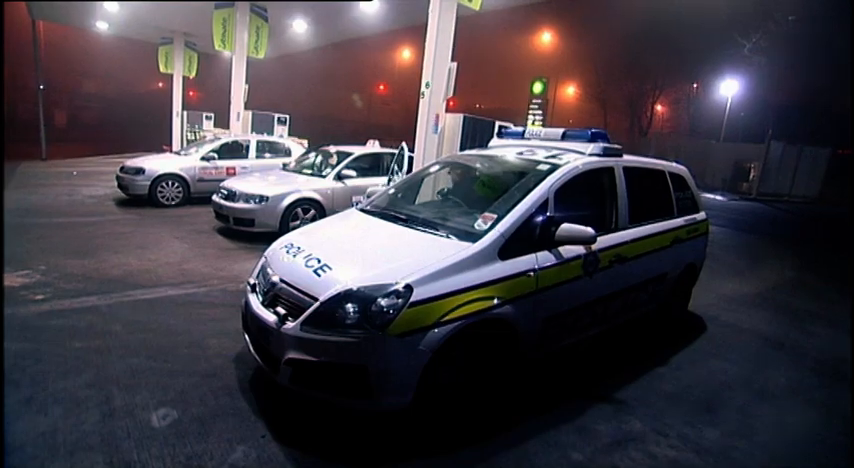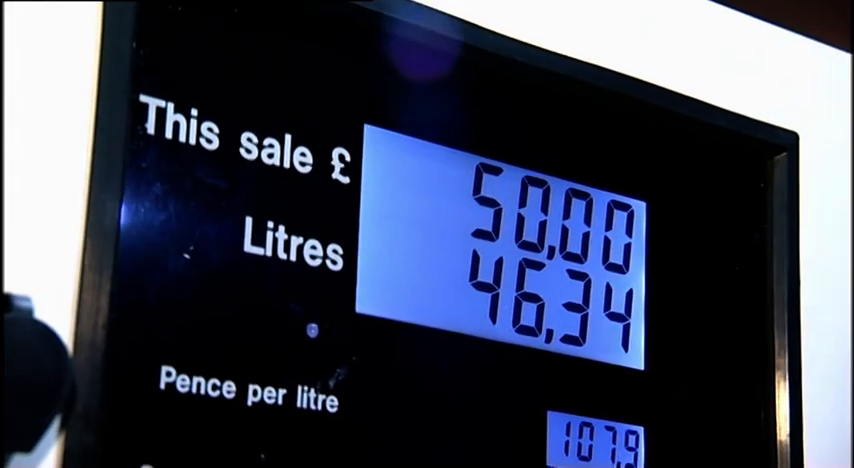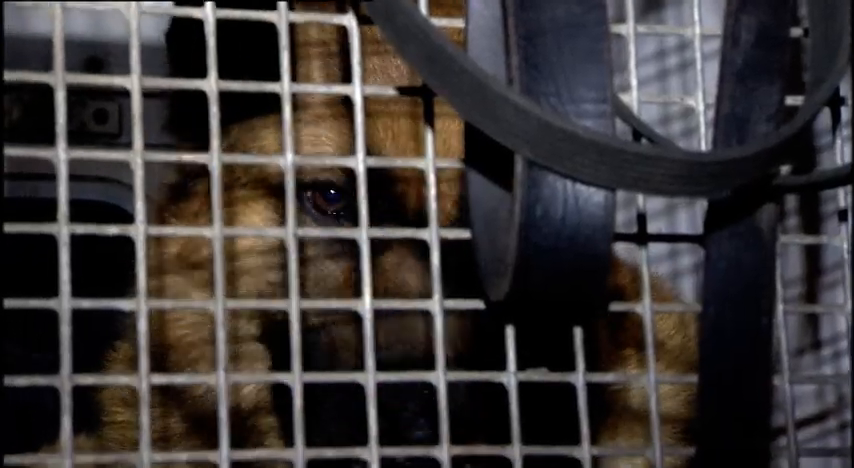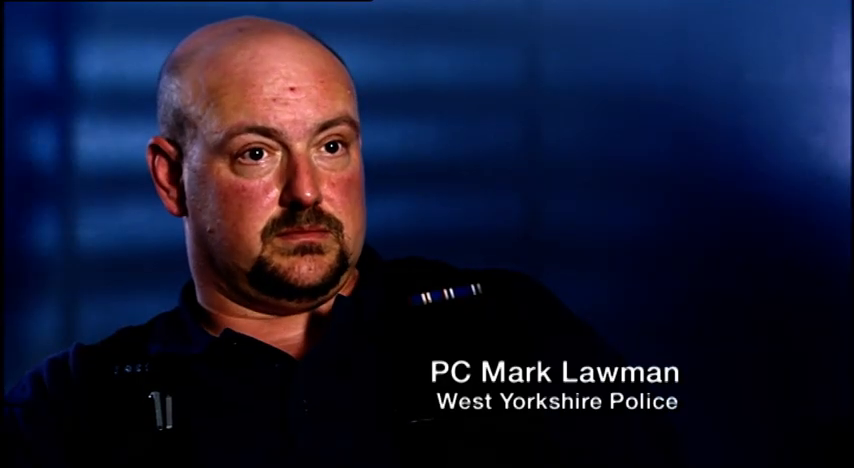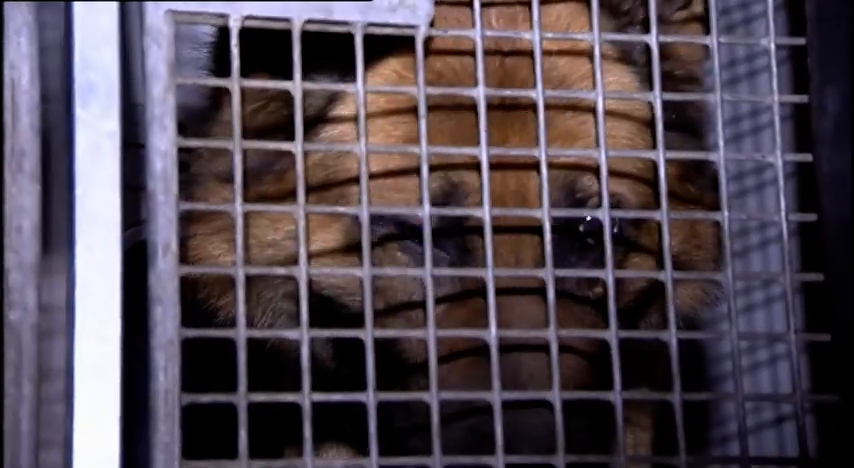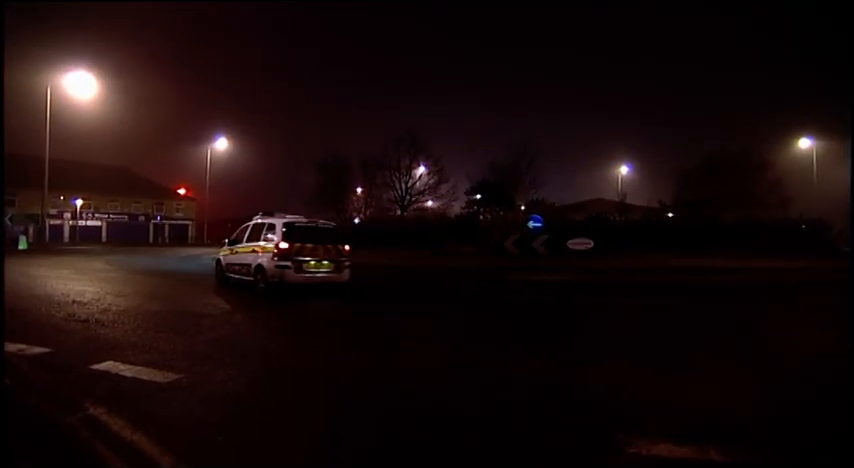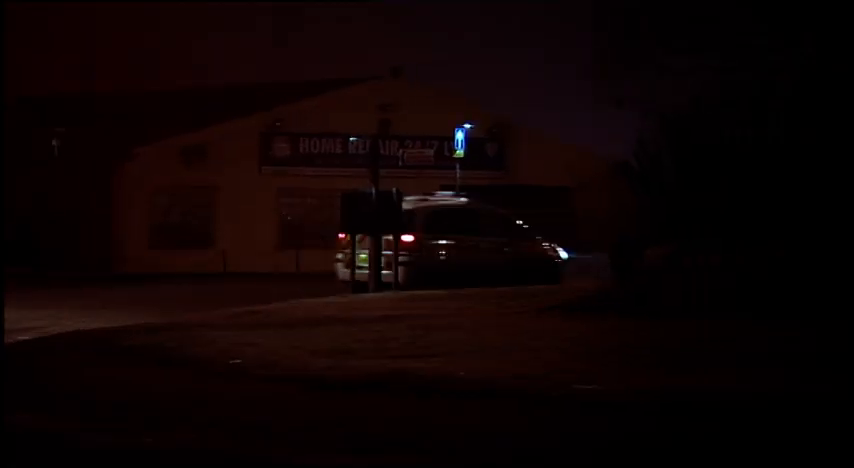In Bradford, Zeus, Murphy and PC Lawman still have 5 hours of their night shift to do. Night shifts are the time to work a dog. The dog is more alert. There are less people about, so any scent it does get is likely to be the person you're looking for. PC Lawman isn't only here for the petrol, he's partial to coffee and donuts. In this job, you eat and drink when you can. Headquarters rarely ask if you've eaten when they decide to send in the dogs.